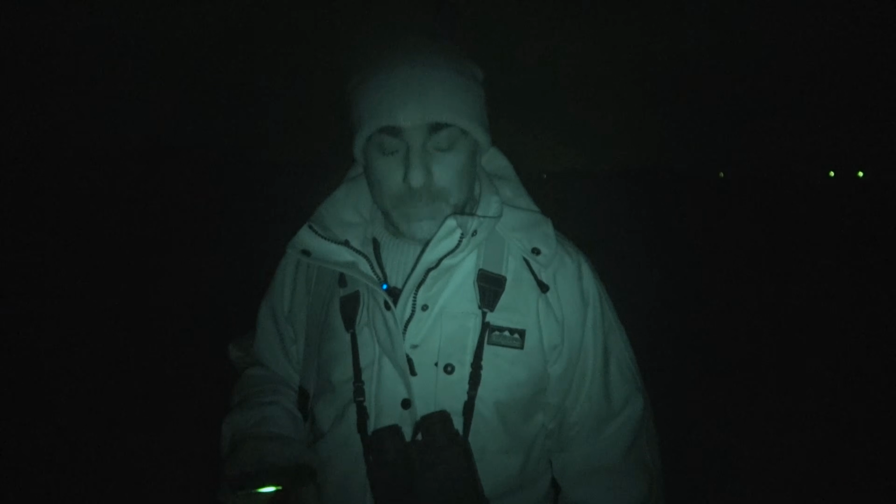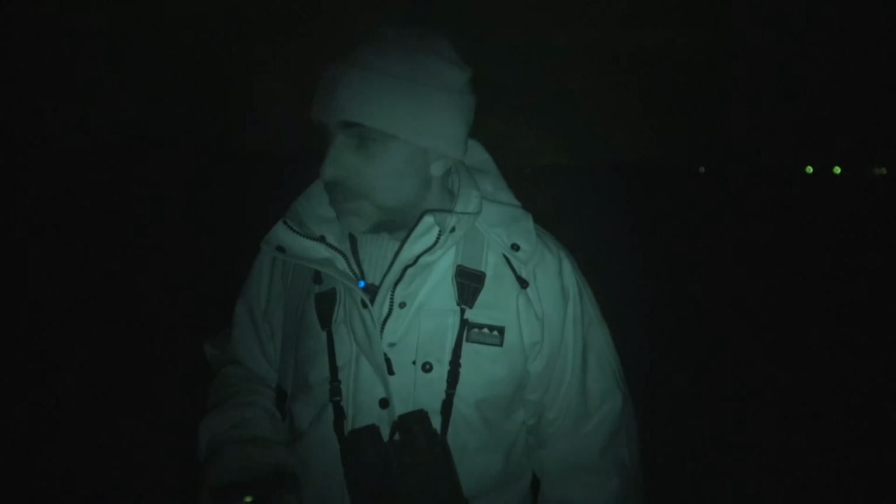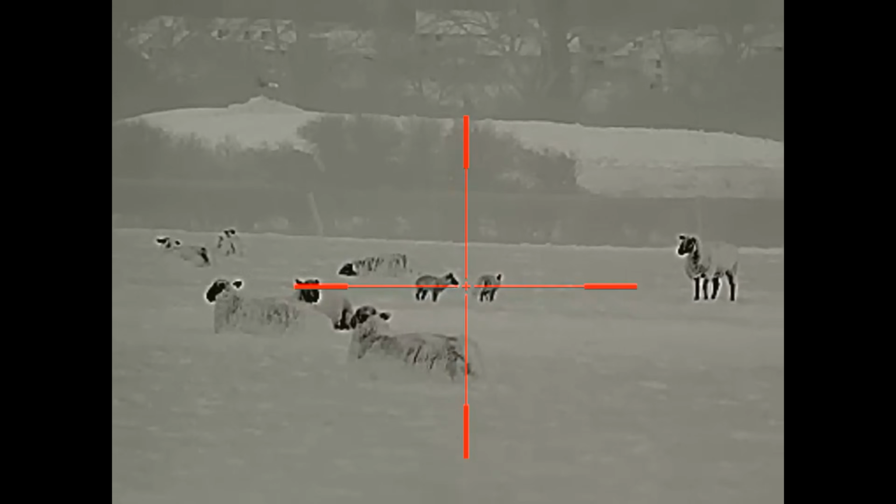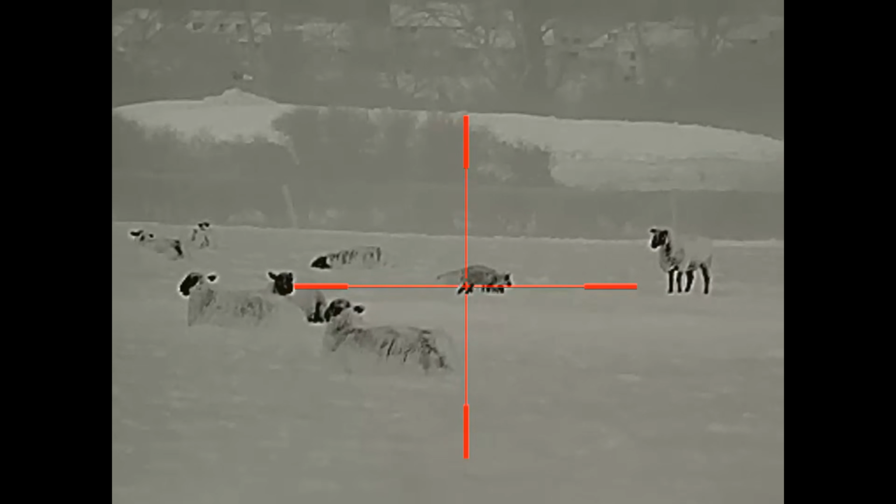That's ideal. This time of year when they're pairing up and mating, you quite often get opportunities like that. But that was a tricky one. I was watching them for quite a while because they're in and out amongst the sheep, so we had to wait for a safe opportunity between the sheep and a safe backstop. And they just come together at the right time and bosh, two down.